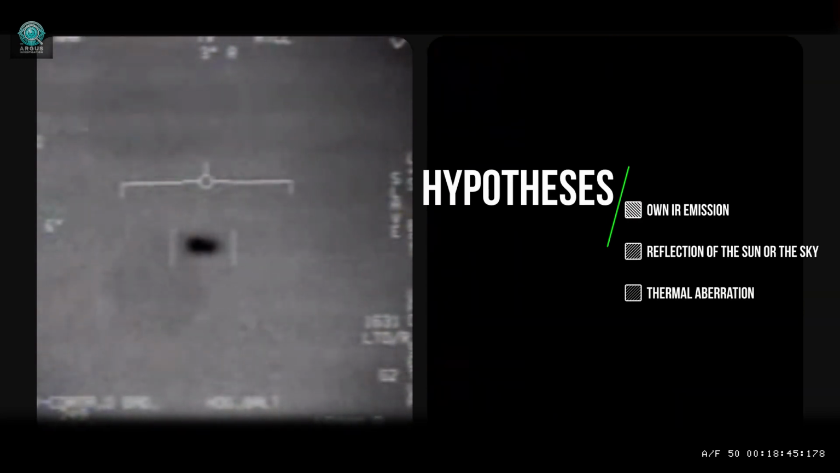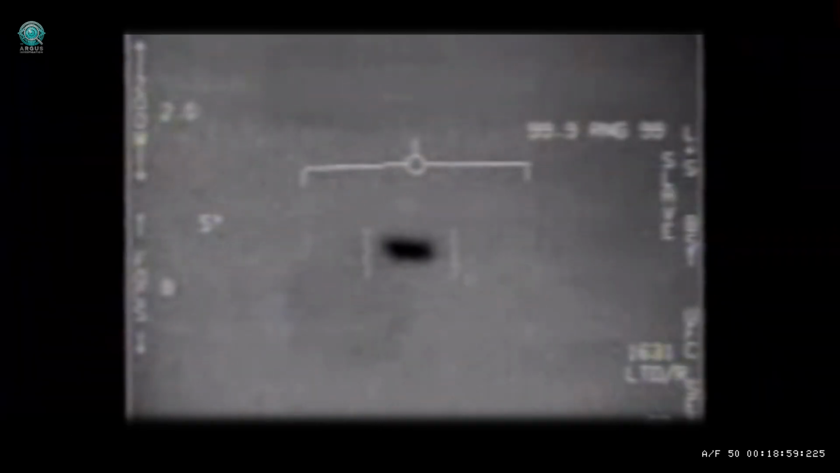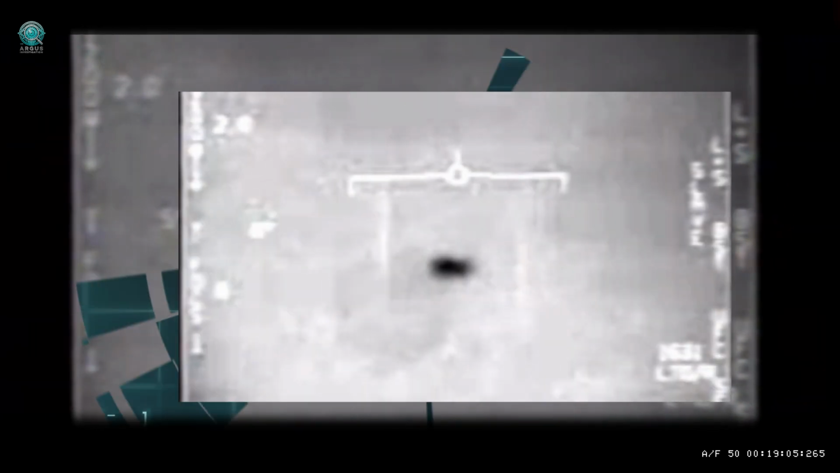The hypotheses: intrinsic thermal radiation, environmental reflection, or a thermal behavior that escapes our current categories. But one thing is certain, it's not an error. It's not an artifact. It's real. It's there, and the heat is only the first clue.